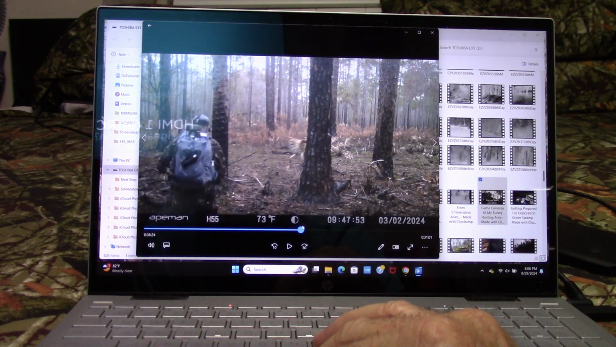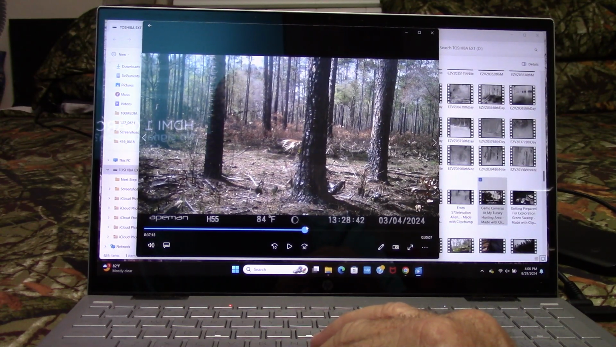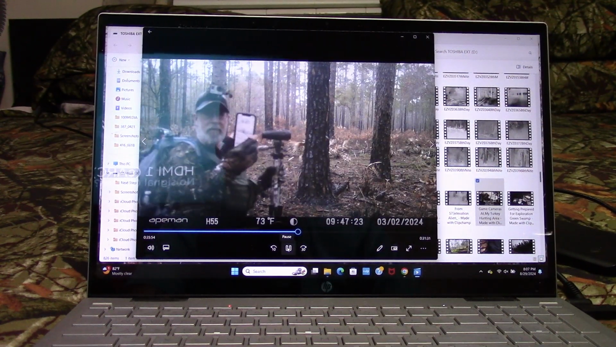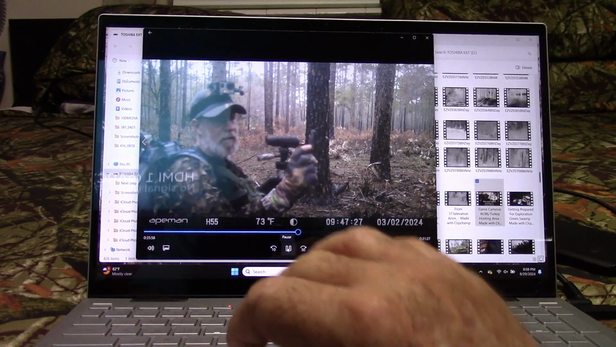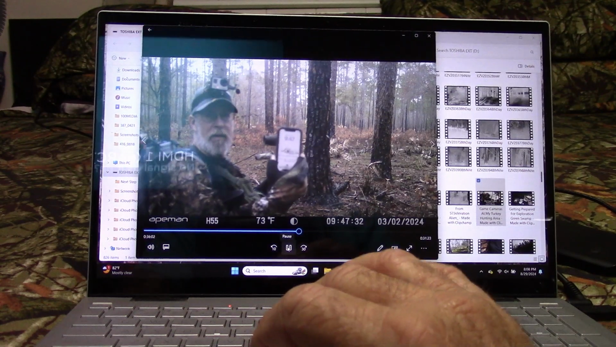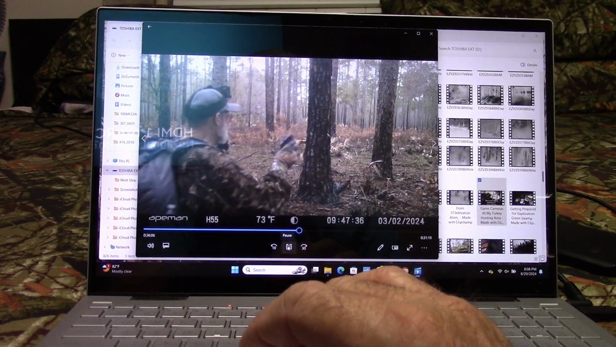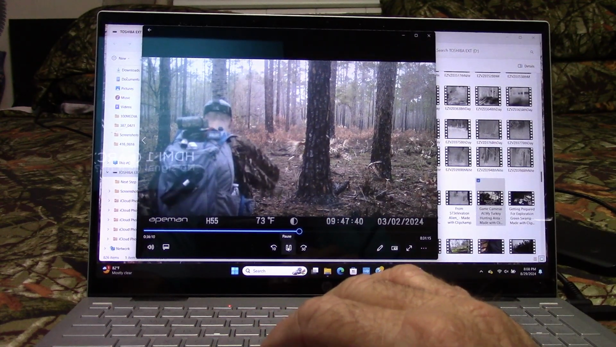Alright, so this is the game camera I'm fixing to show you. Okay, so here's the second game camera, the one I'm showing you now. So you can see me right there in front of it. I always try to show the date and time when I'm in front of it to try to match up to what I got on the game camera.